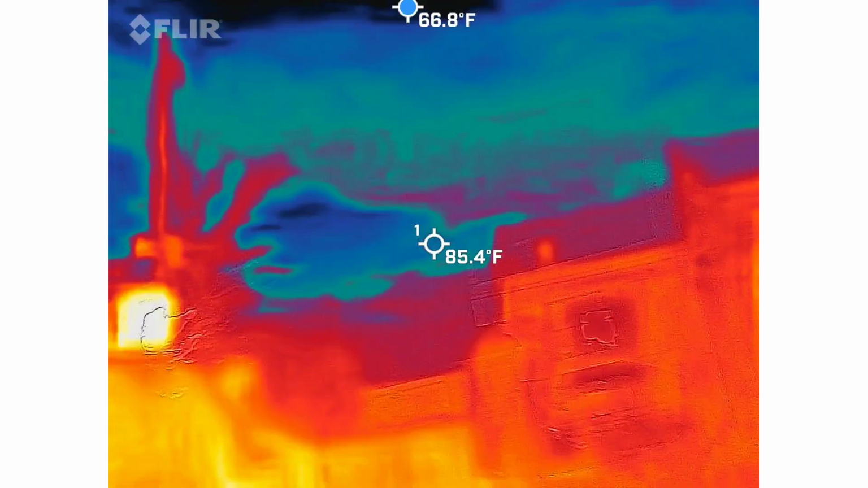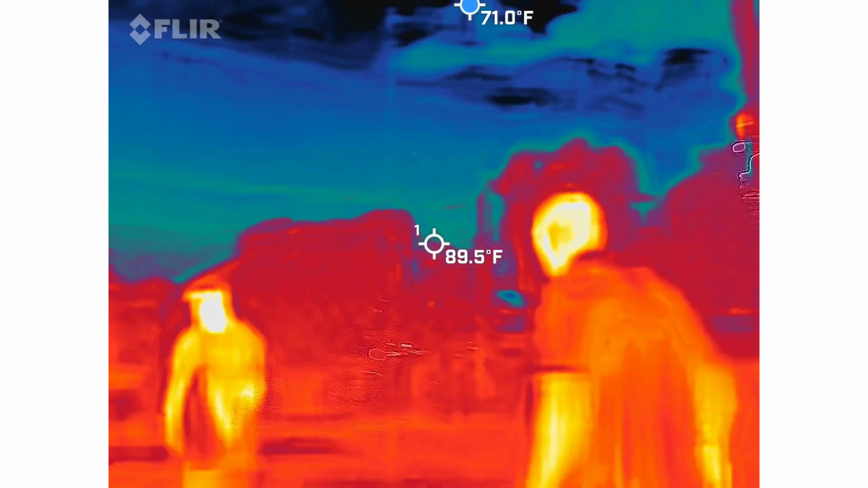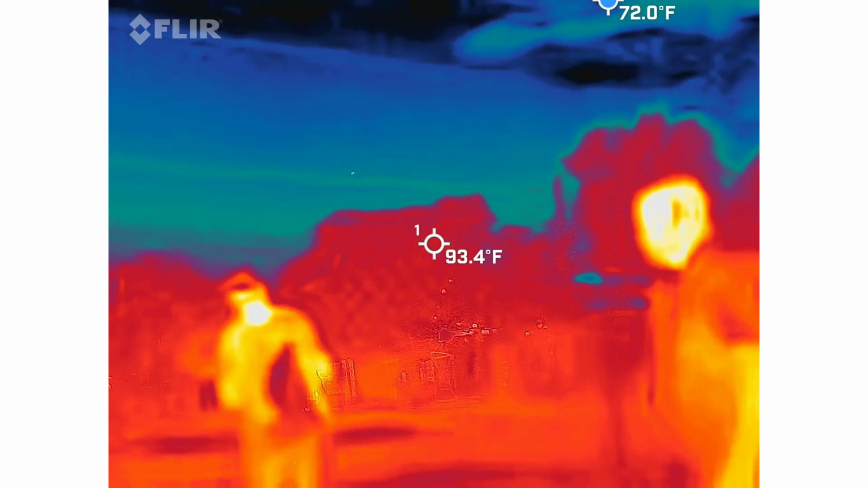Again, this is something brand new. I ordered this over a month ago, and it finally came in at the beginning of the week, so I was super excited to get it in.